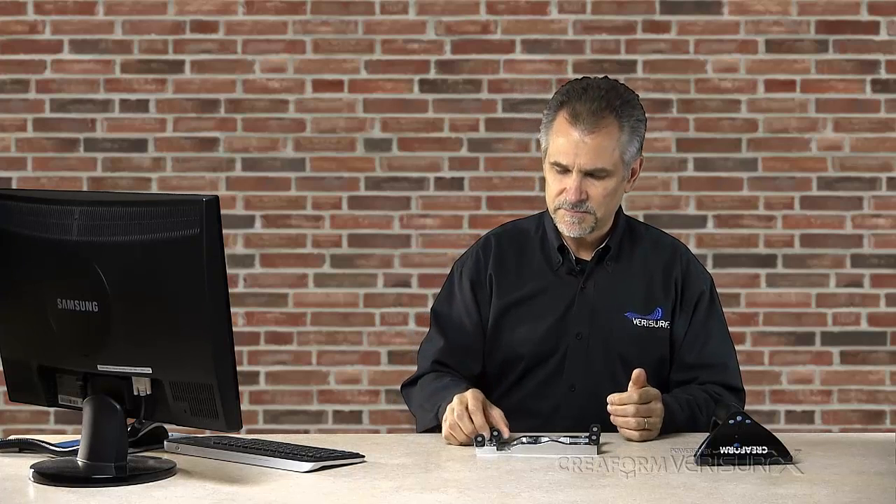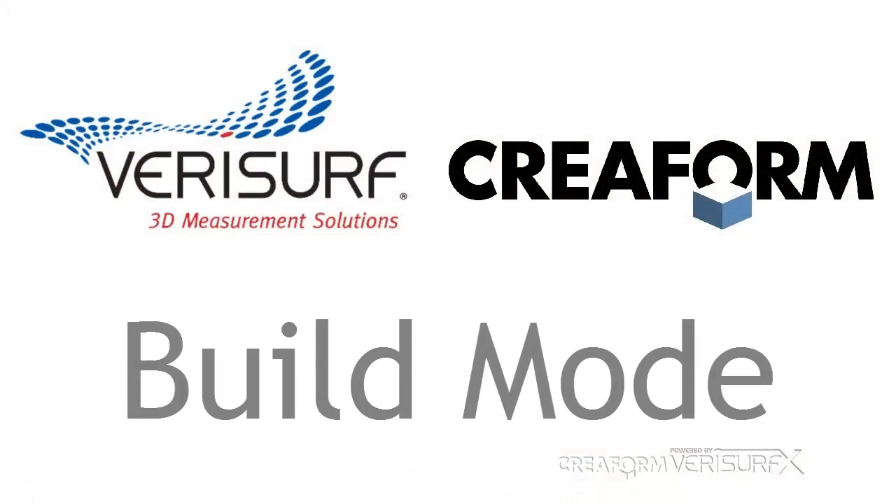Since we're going to use build mode to position the part in the next step, I need to remove the targets. When we use build mode to position a part, we assume the form of the part is good and the deviations are due to errors in the position of the part. We refer to this use of real-time deviation analysis as build mode because it's often used to build fixtures and assemblies, but we can use it any time we want to position an object in 3D space.